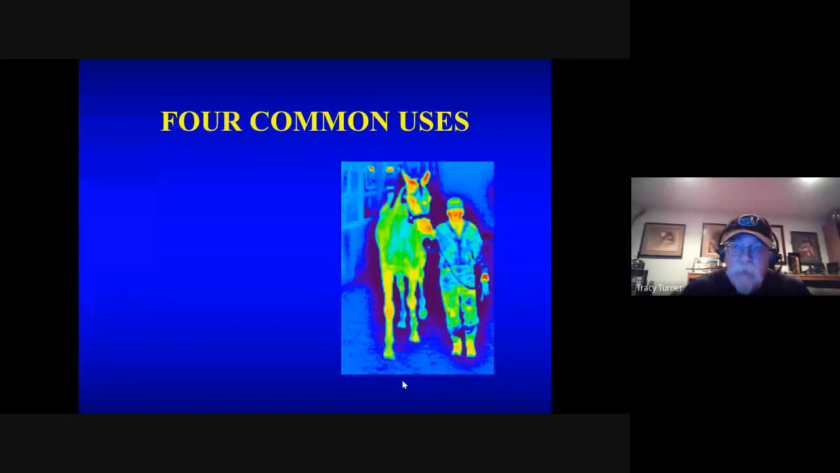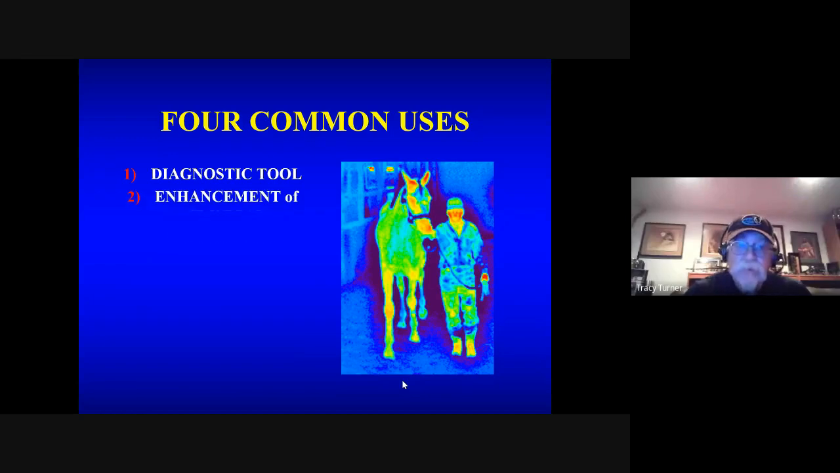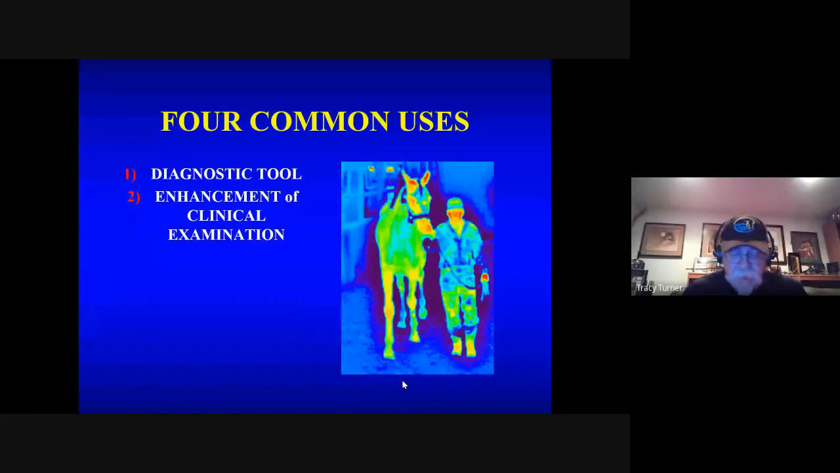In equine medicine, I have found 4 common uses for thermal imaging. We probably could put more in there, but we can put them into four areas. One is as a diagnostic tool to help us come up with an answer when there's a problem. 2, as an enhancement of the clinical examination. So as you go through a clinical examination, it basically provides information that you didn't know. So it provides extra stuff.